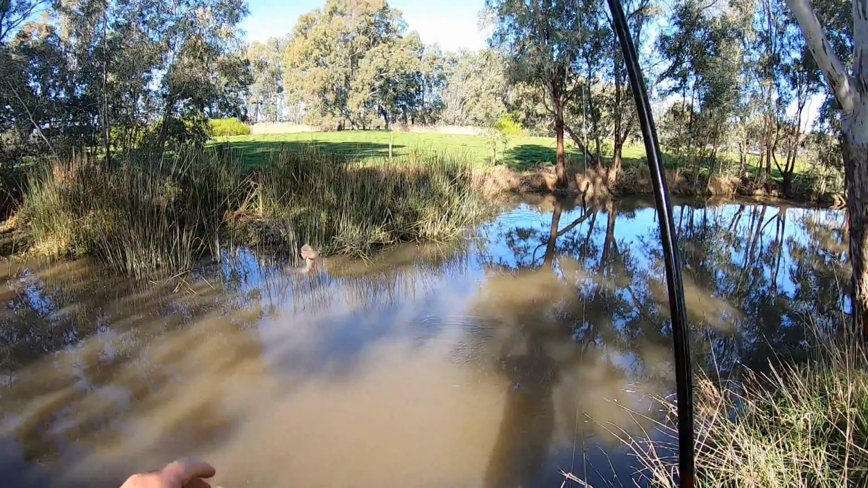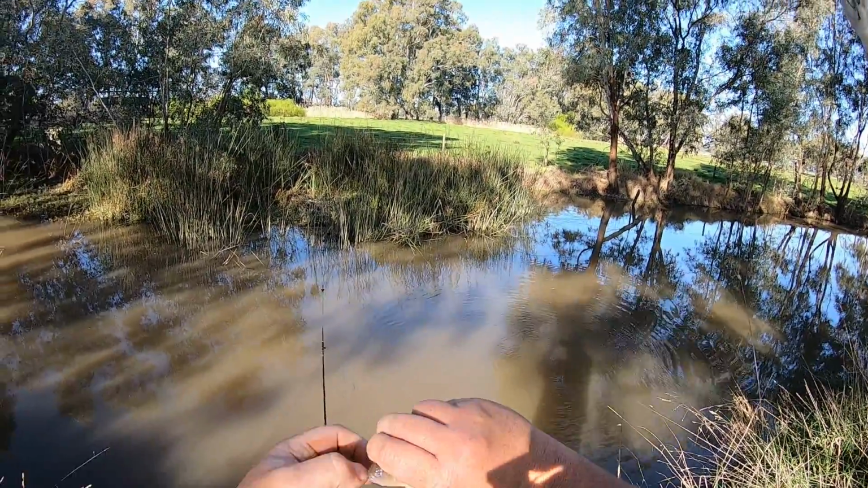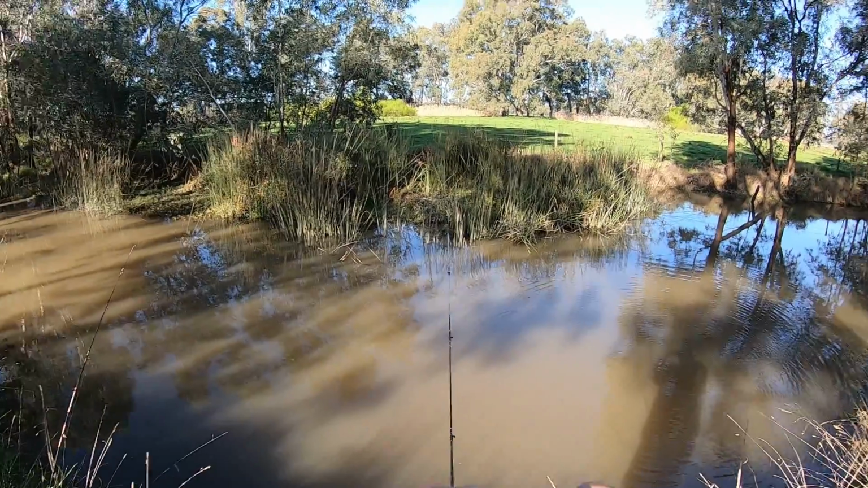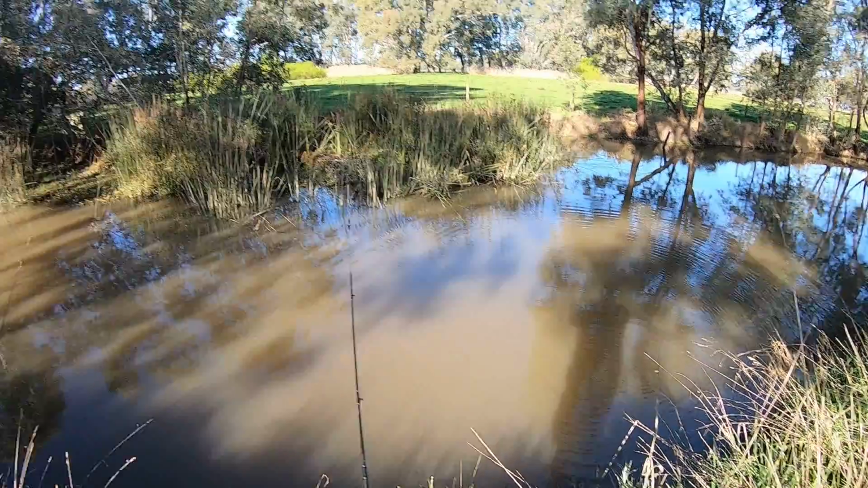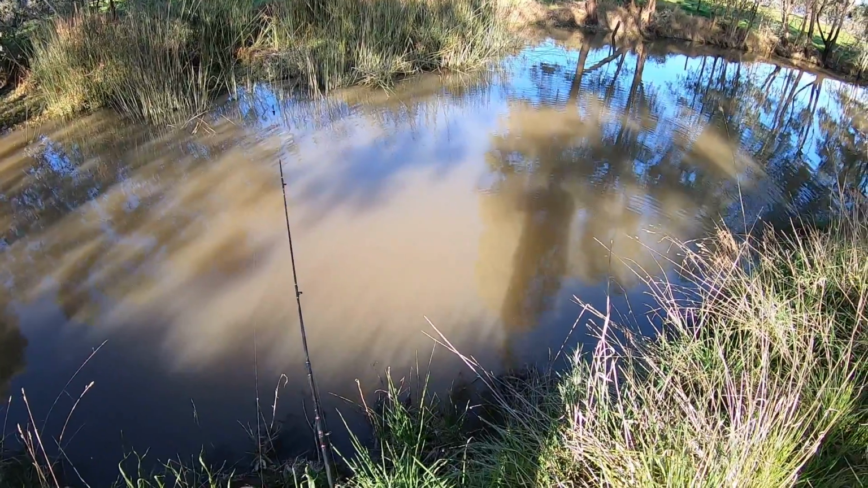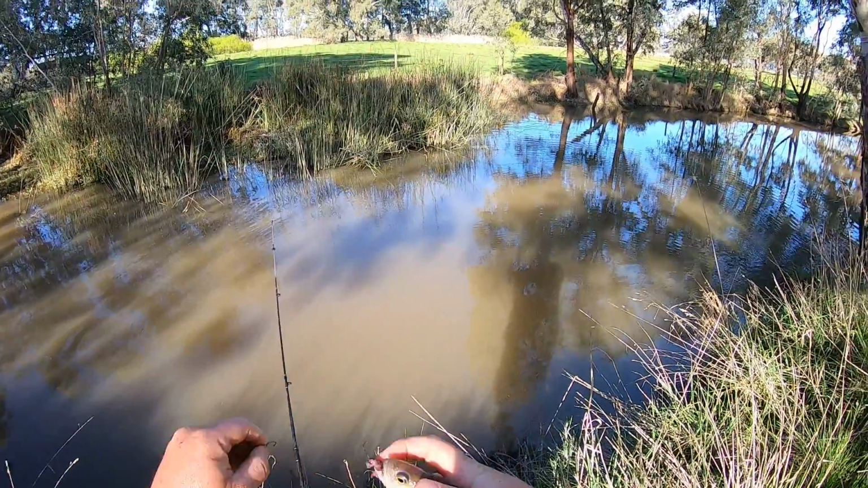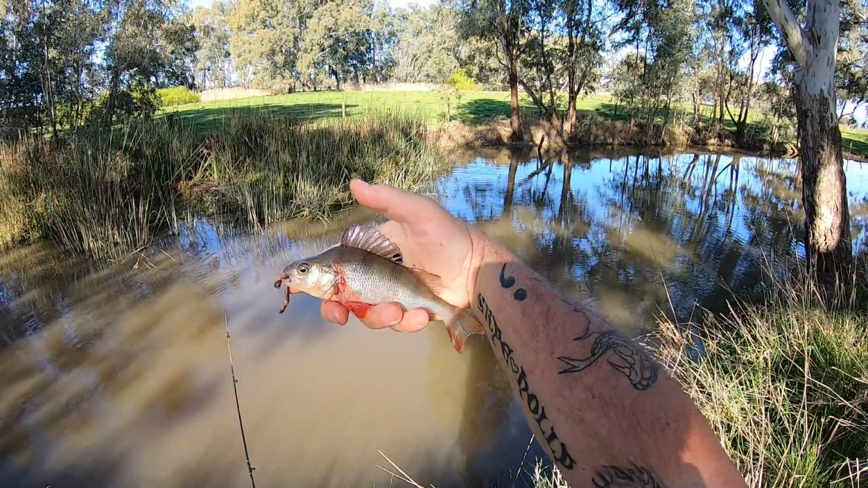I've caught my target species, folks. Look at that. That is what I came here for. It's not a surprise bycatch today. It's exactly what I was after. He's got the hook down a bit low, which is a bit of a bugger. I'll try and get it out. No, I'm going to get it. I'm going to get it. Look at that. There's a little bit of blood here, but I reckon he'll be fine.